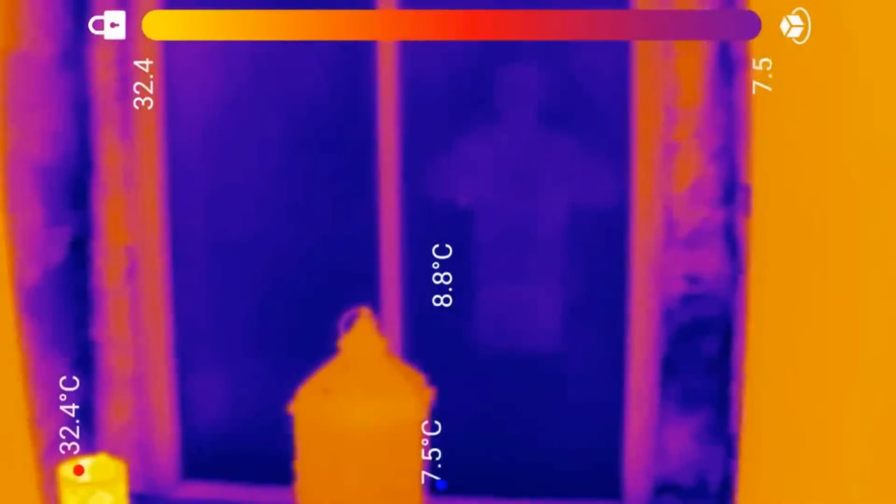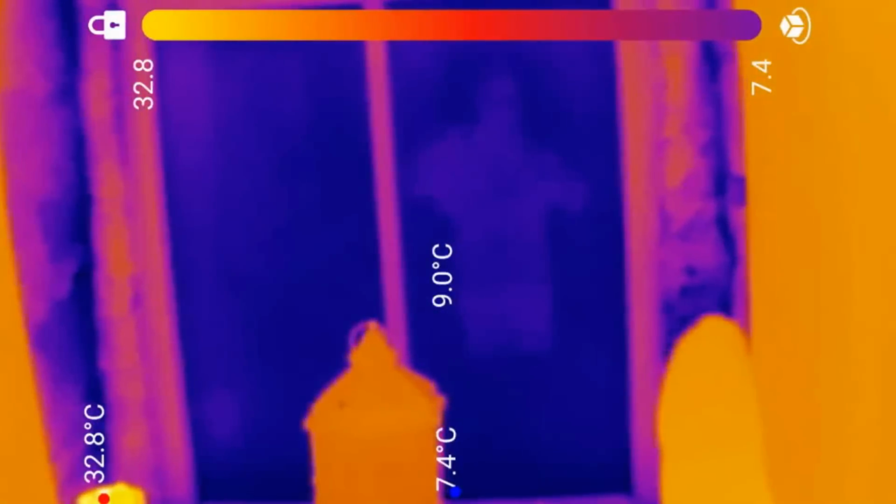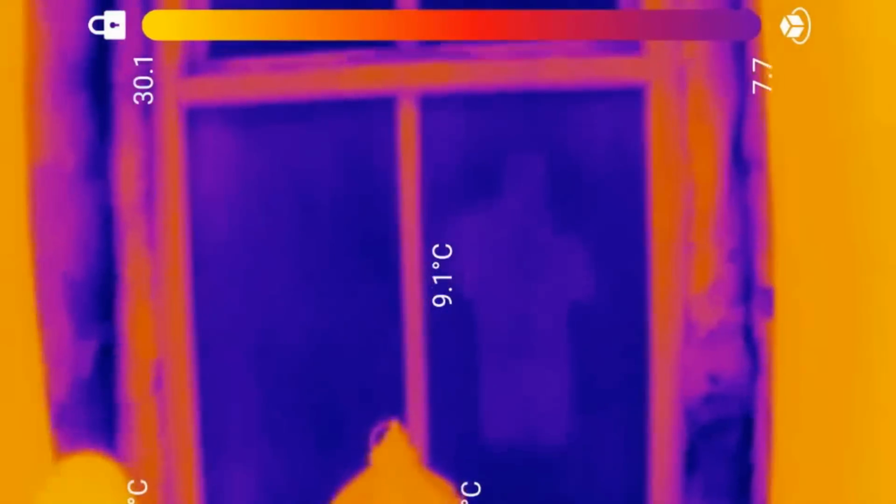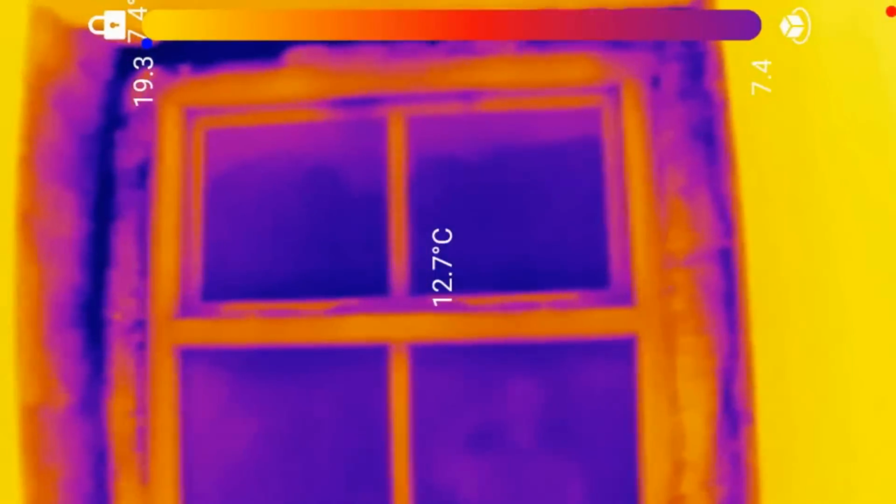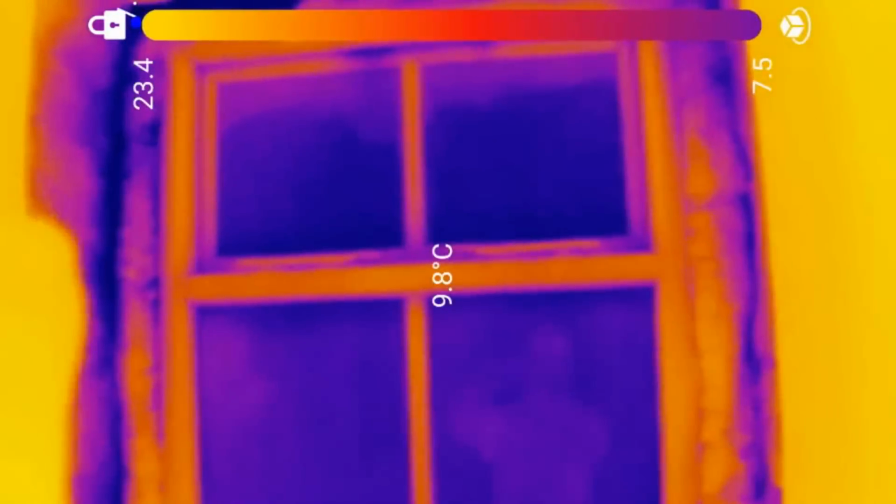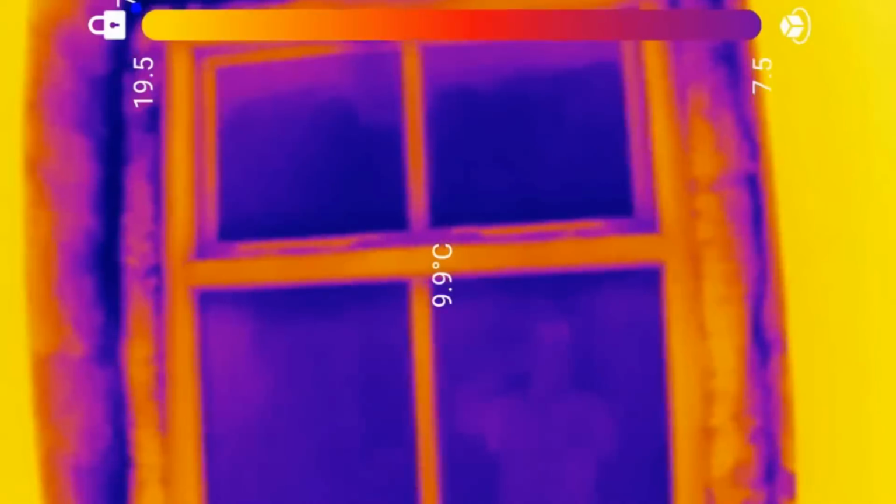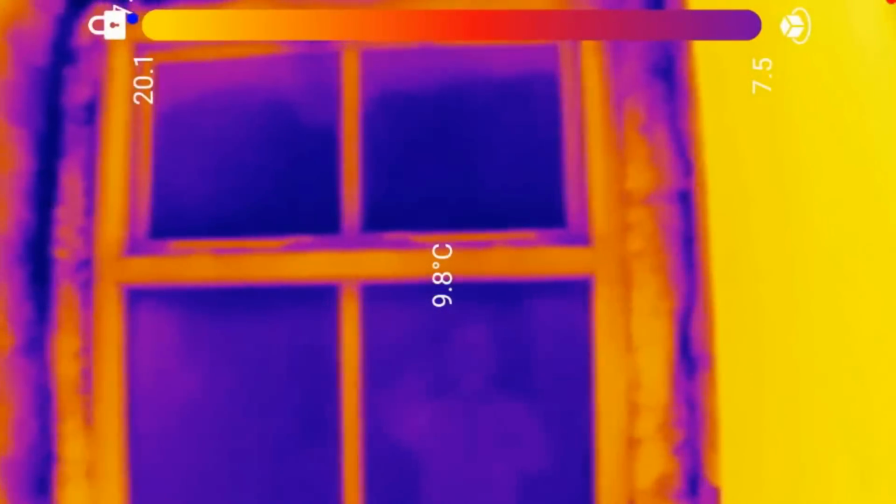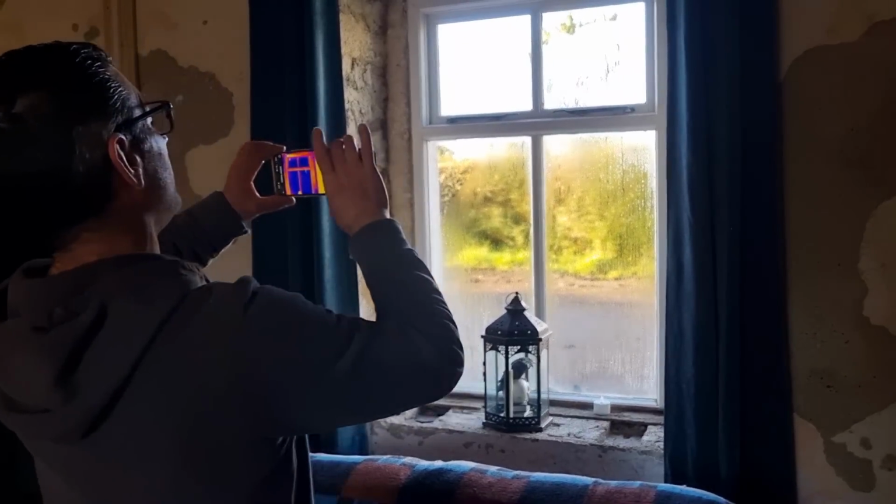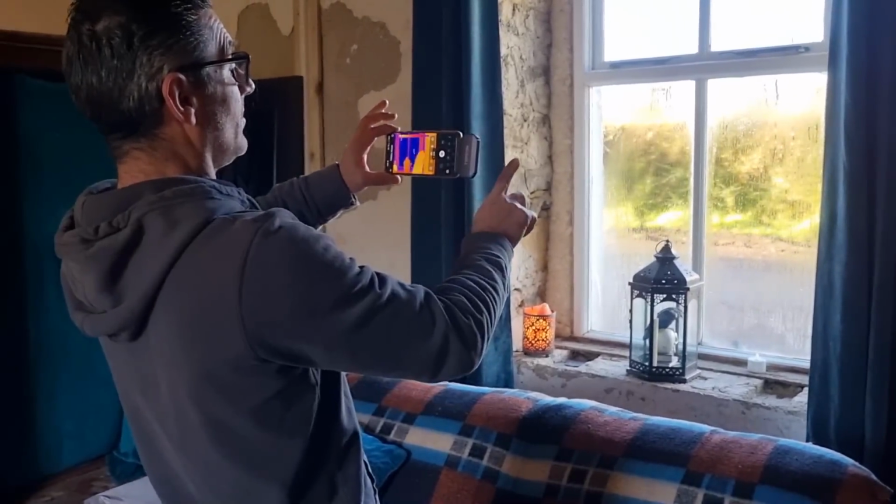About the window. The window does show you've got a cold spot there in the insulation. Yeah. And the same over that side. Yeah, all the way where, where's my finger? That dark line is where the sheep's wool joins or touches the stone wall, which doesn't have any lime on it, and the same that side. So the insulation's doing a good job, bar there.